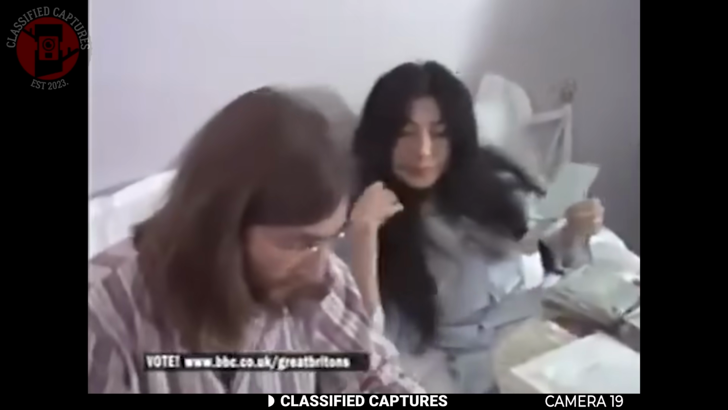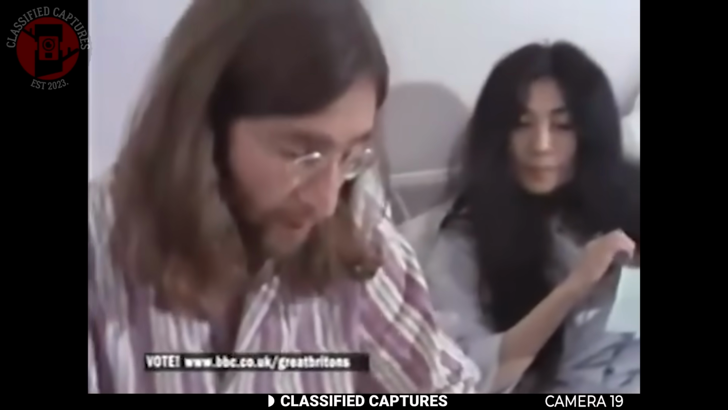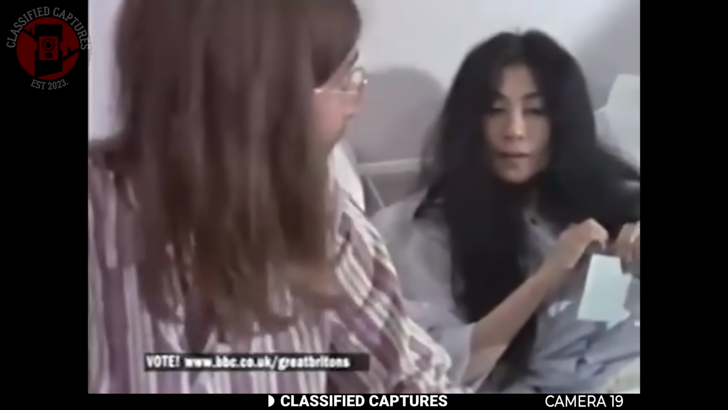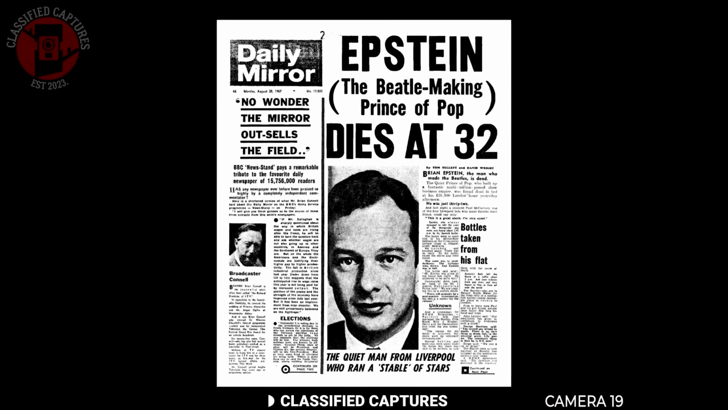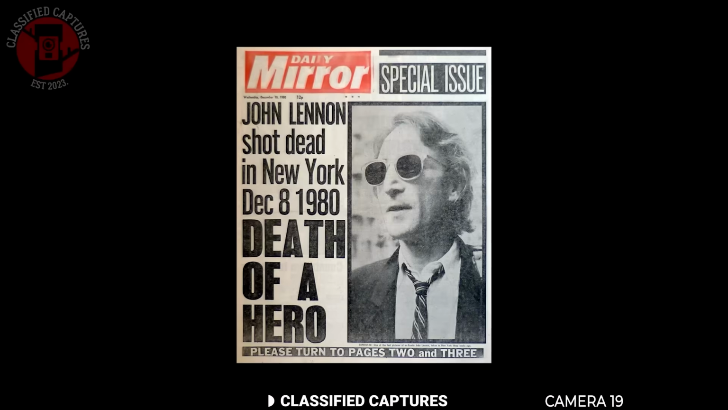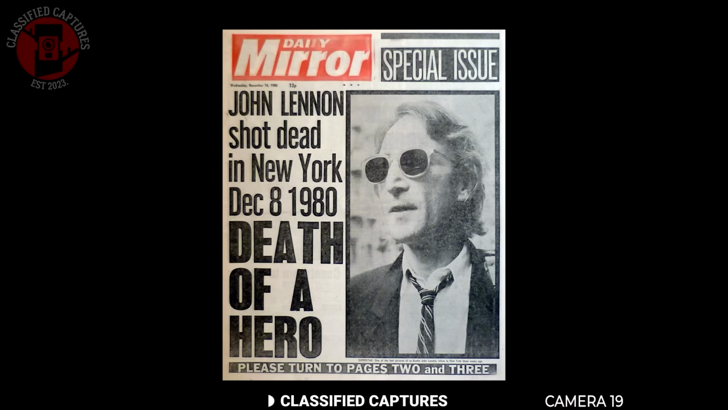The letter is from a fan who says they used a Ouija board, and the spirit they contacted told them that John Lennon was going to be assassinated. They also wrote that the spirit who gave them this message claimed to be Brian Epstein, the Beatles' former manager. Now, for anyone who doesn't know, Brian Epstein passed away years before John did, and John Lennon didn't. In fact, he was murdered, just like the letter implied.